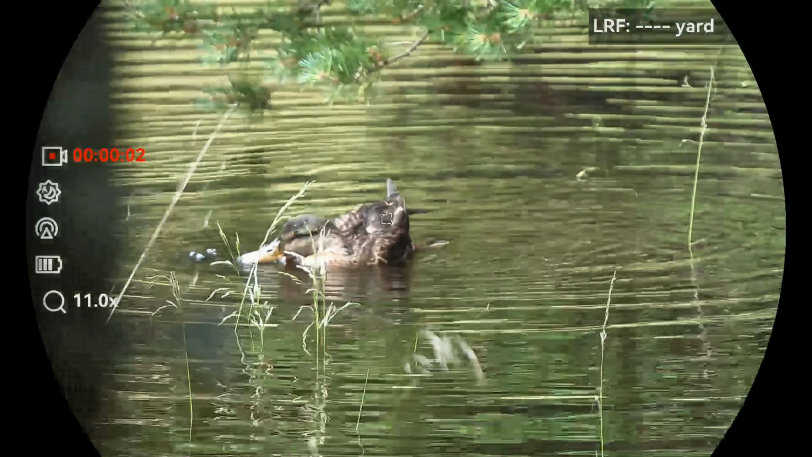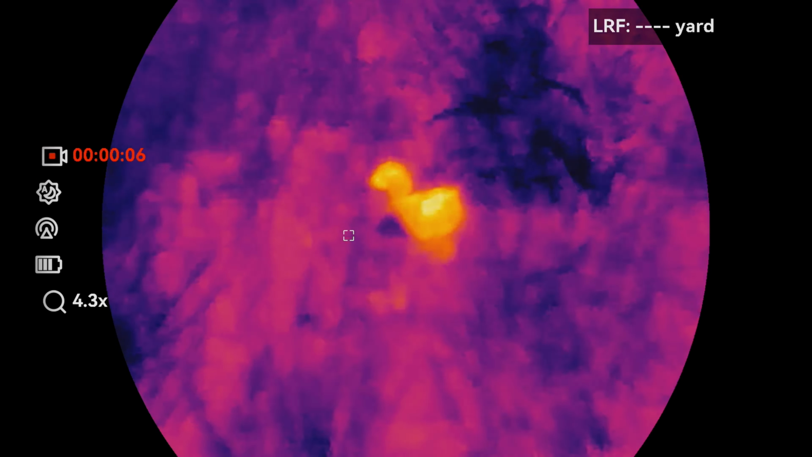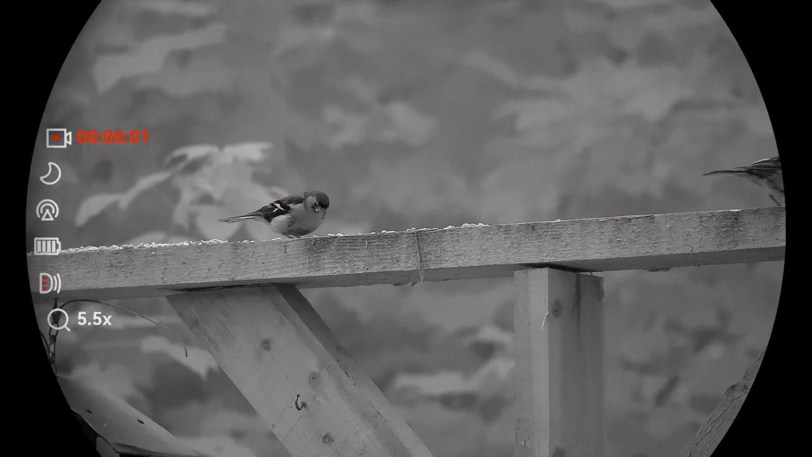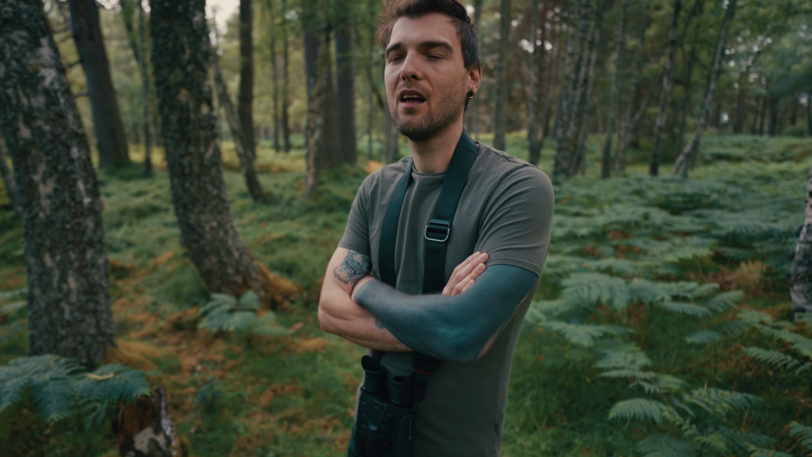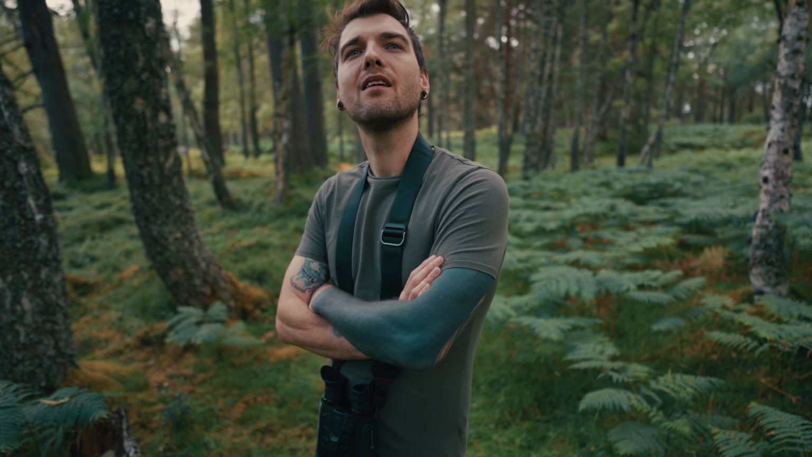The other thing with them, and this is really cool, is that it actually records as well, so you can actually take photos if you really want to, and it's surprisingly really cool photos, especially when it comes to the infrared mode. You actually get photographs that you probably wouldn't have seen anywhere else, which I think is something that's not necessarily talked about as much, but I think it's a really cool feature in general.